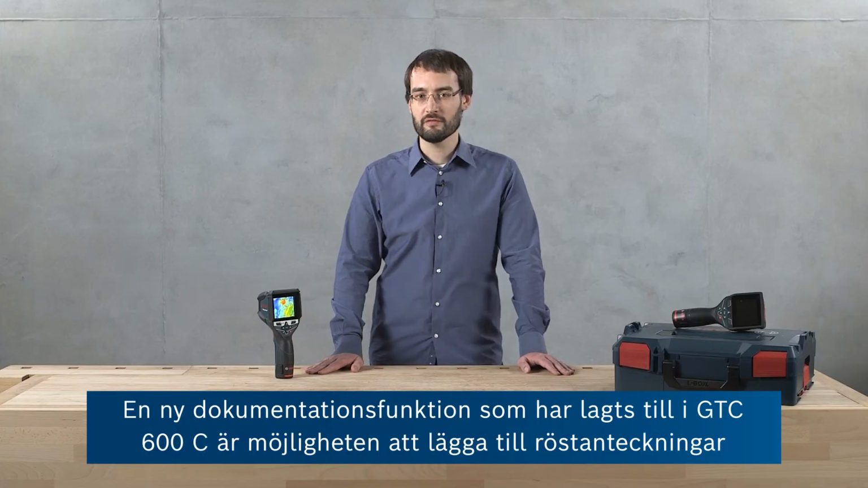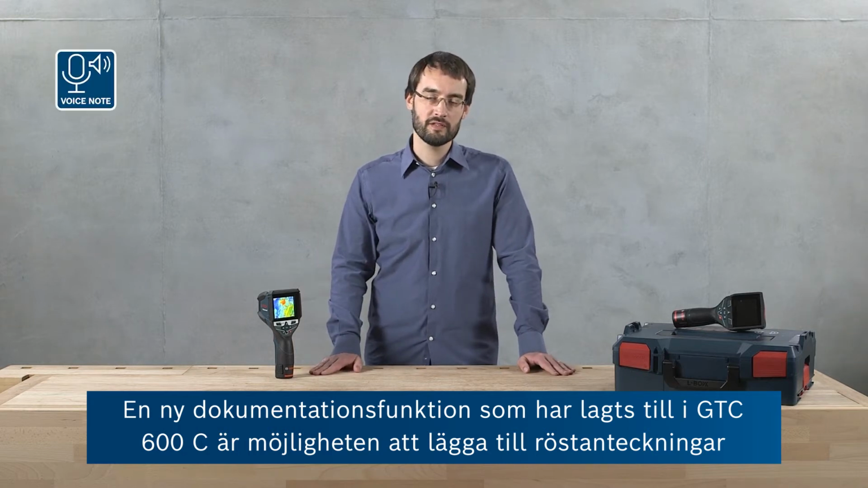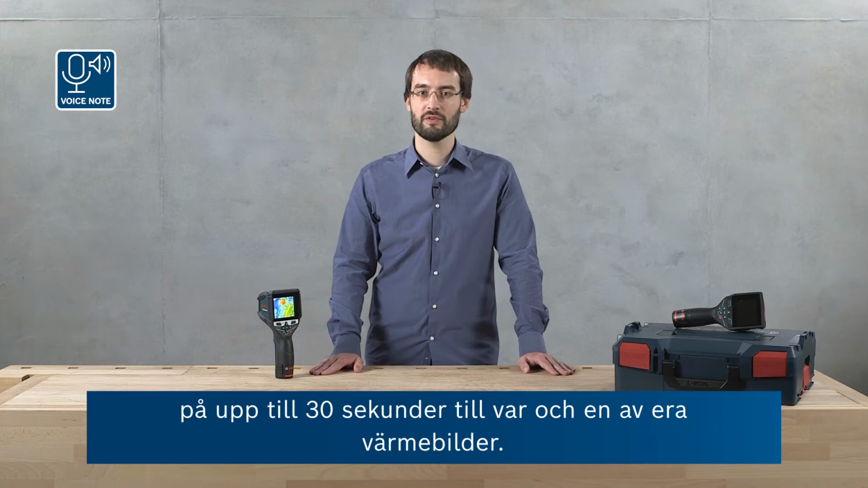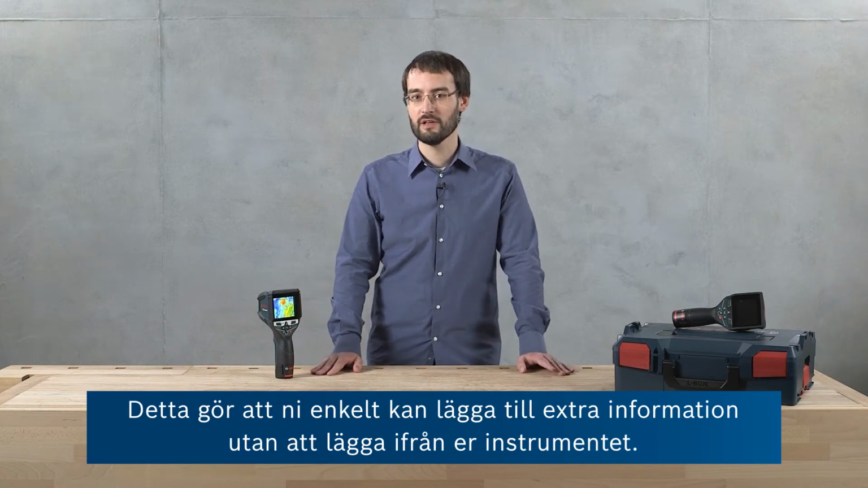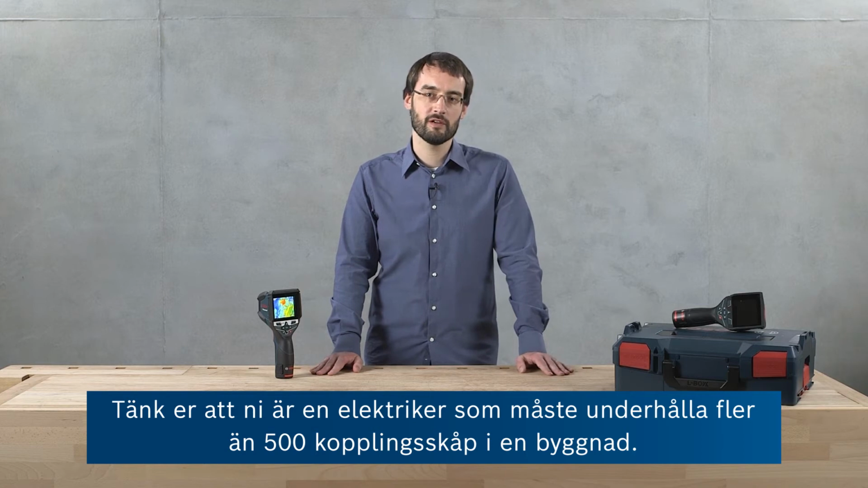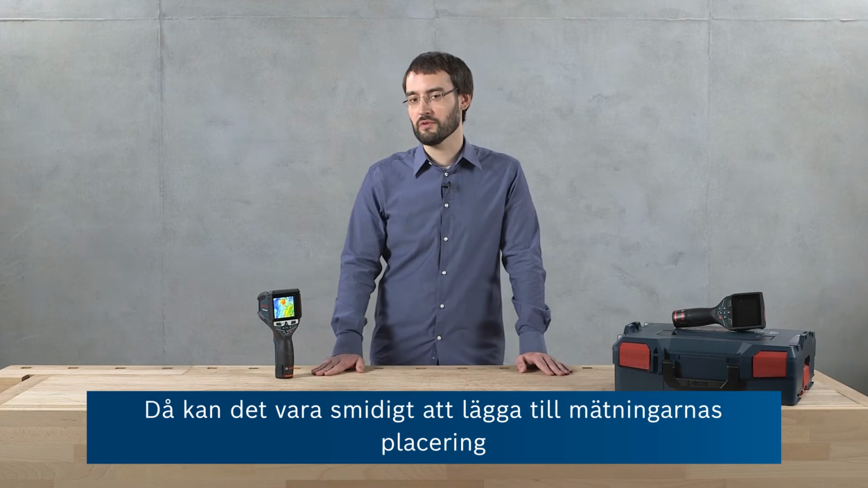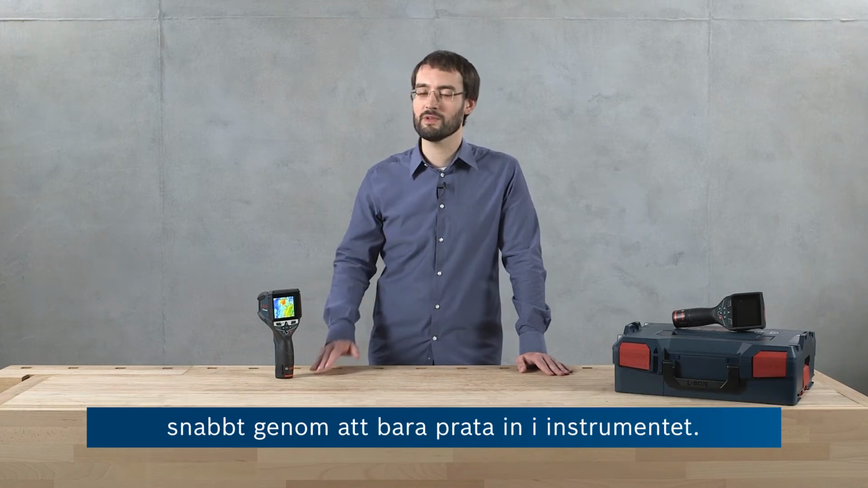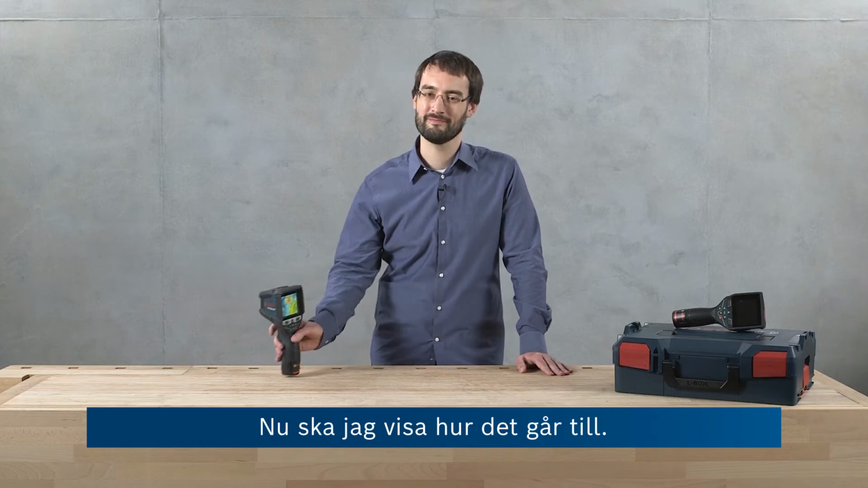A new documentation feature that we've added to the GTC 600C is the ability to add voice notes of up to 30 seconds to each of your thermal images. And this allows you to easily include additional information without putting down the tool. So imagine you're an electrician who has to maintain more than 500 switching cabinets within a building. Then you might want to add the location of each of your measurements quickly just by speaking it into the tool. And now I'm going to show you how to do this.